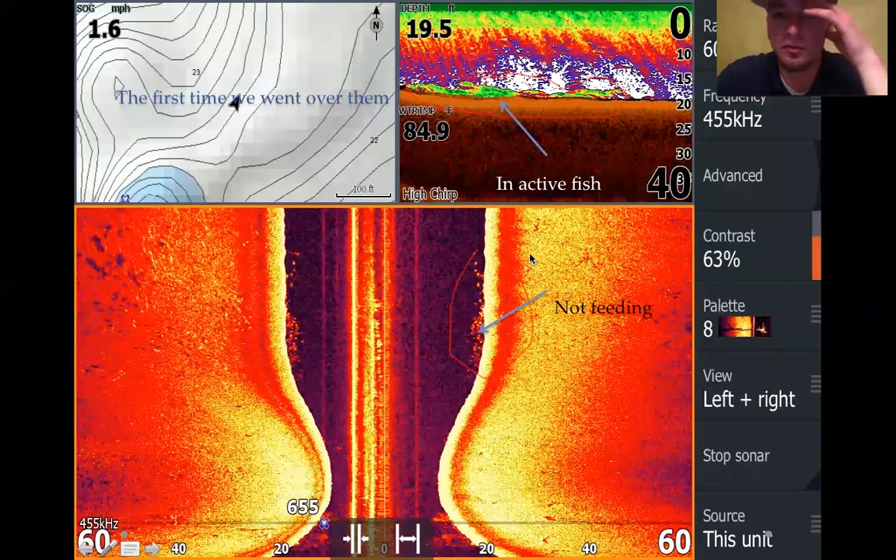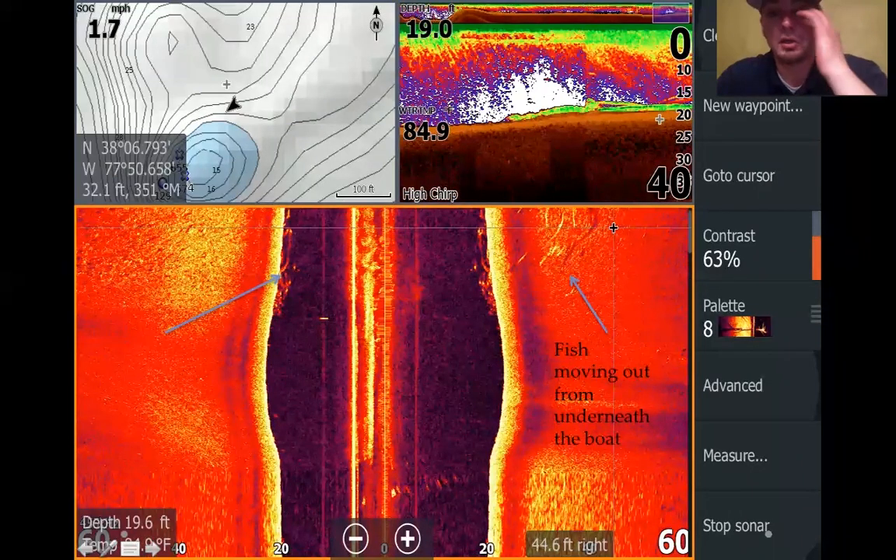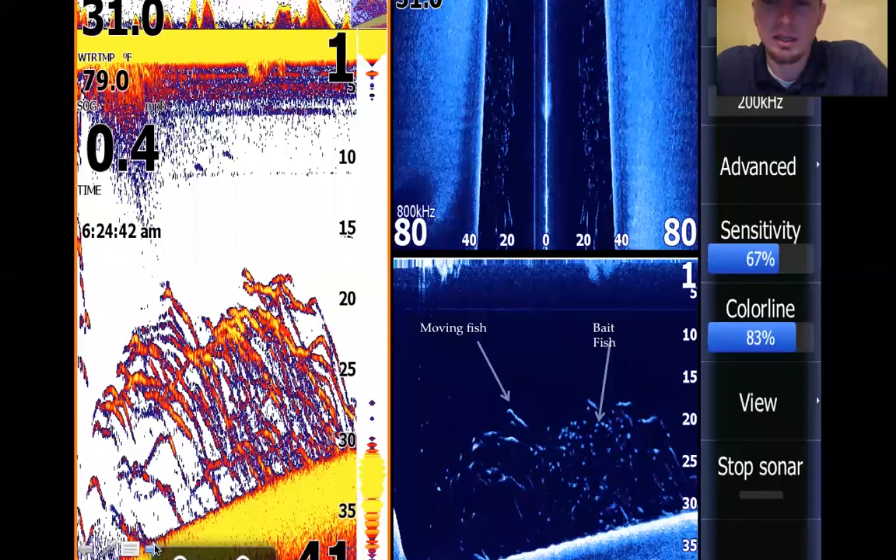And here again are fish moving further out to the right-hand side where my cursor is. And there's more. So I came across these fish and they actually started kind of coming and moving out underneath the boat, kind of splitting to the left and the right-hand side. Here's moving fish right here.